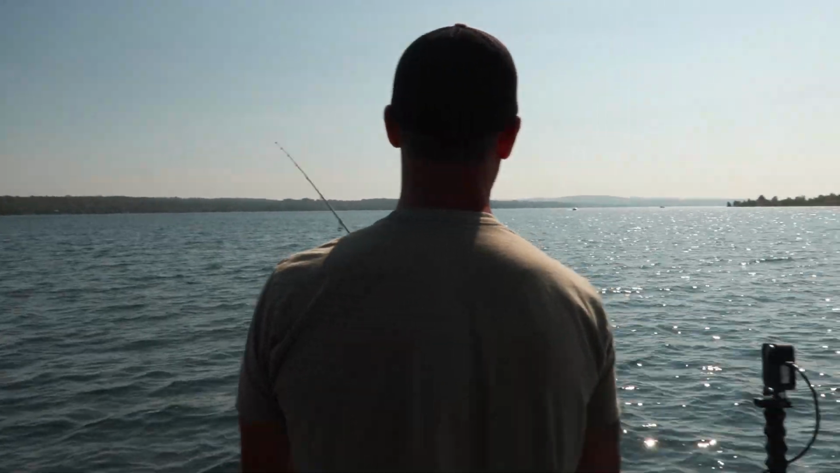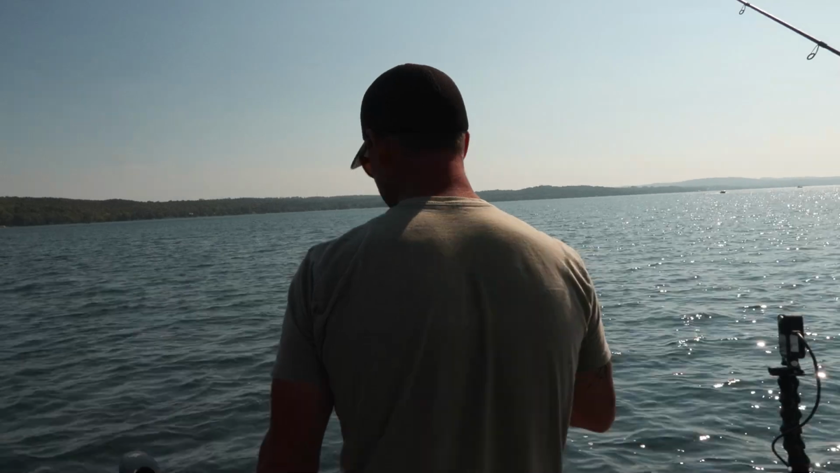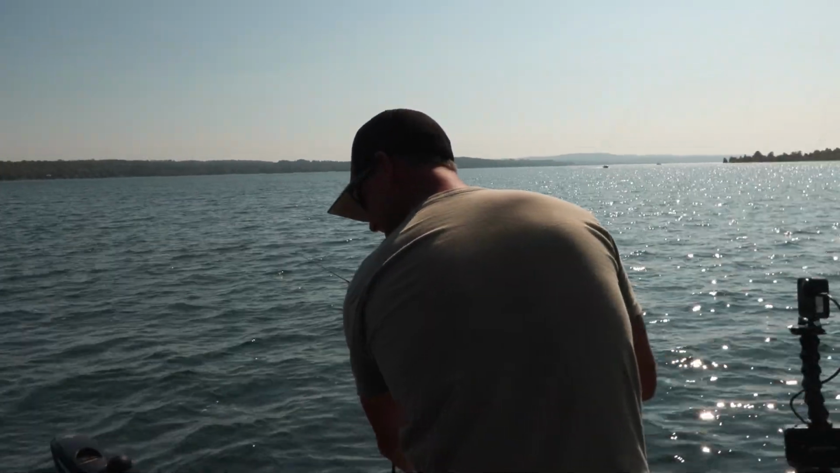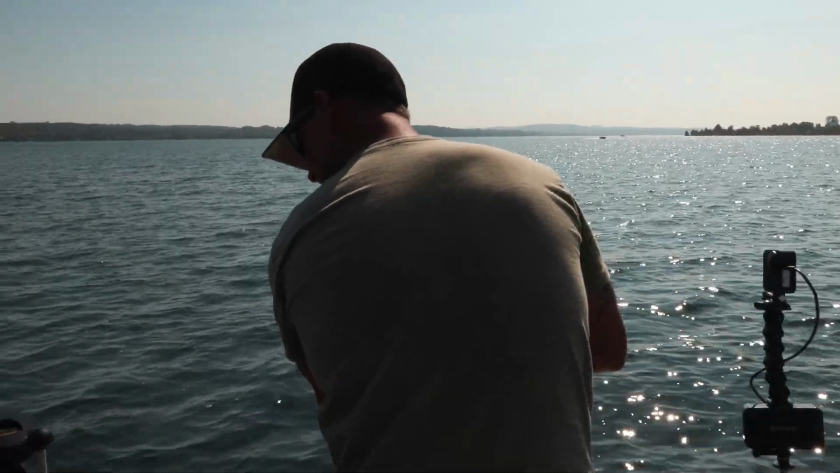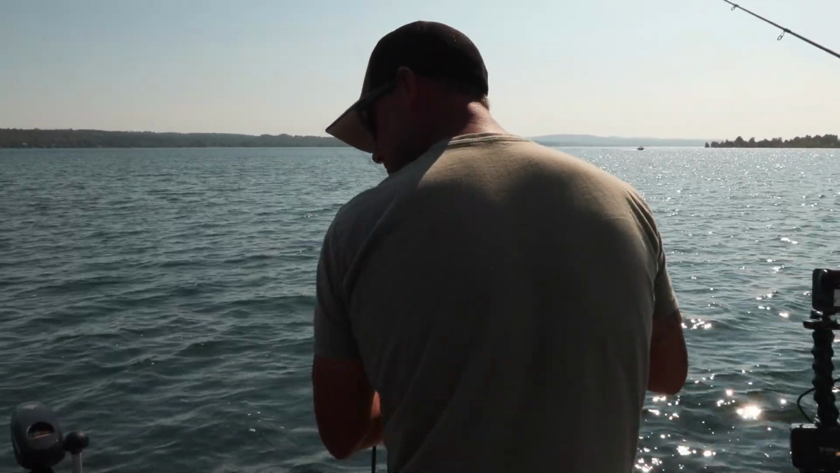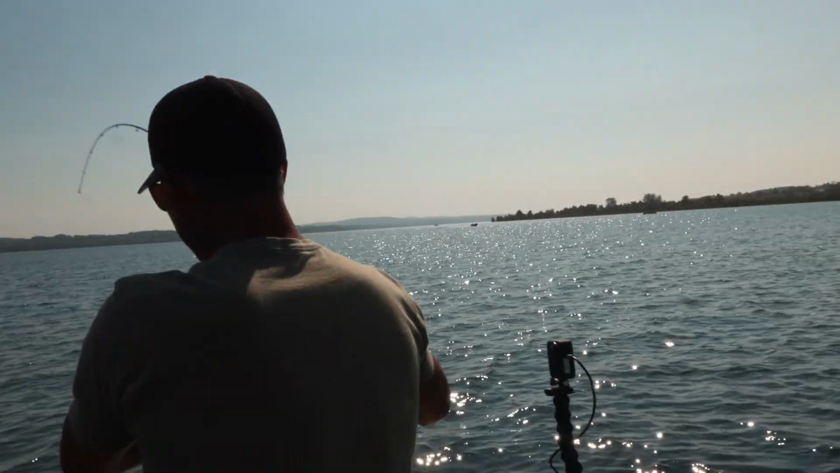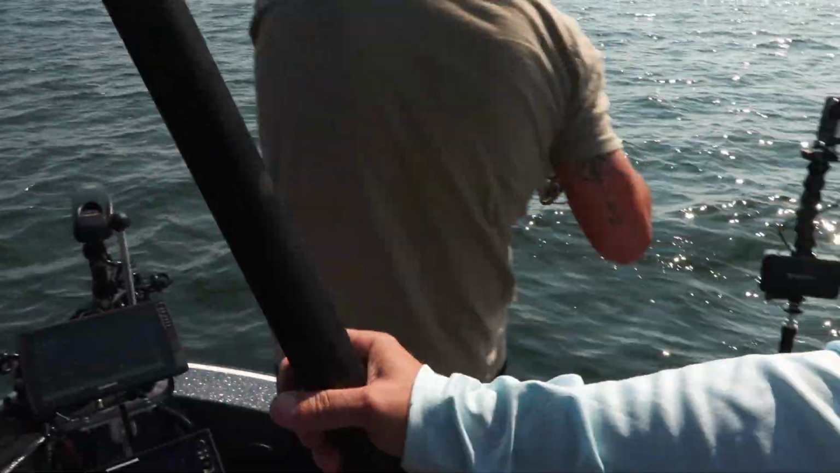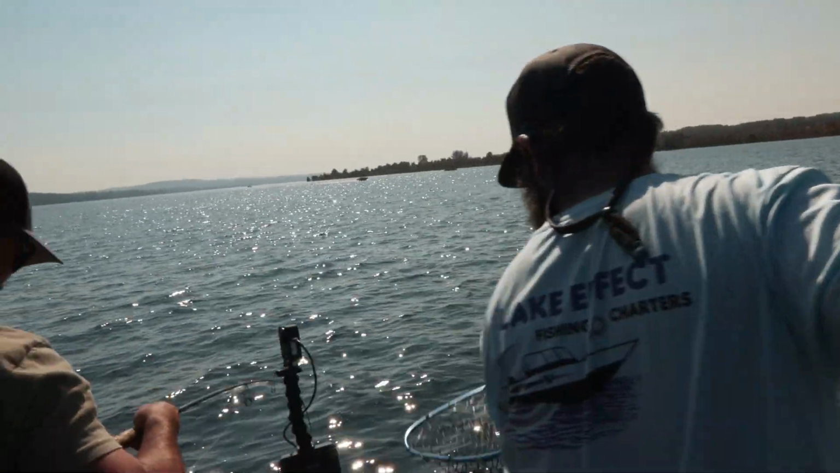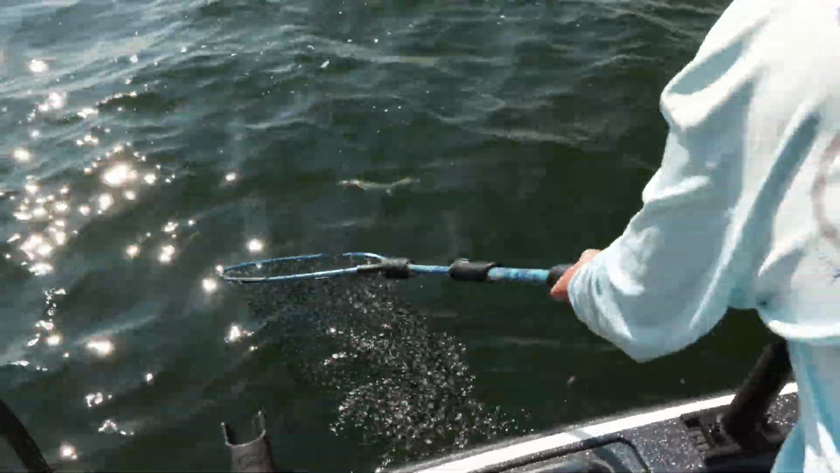Oh, sheesh. I just let it fall straight to the bottom once I got him to chase it, and then he hit it. There he is. Fish on. All right. Live scoping suspended walleyes. All right. 50% of the time, it works every time.